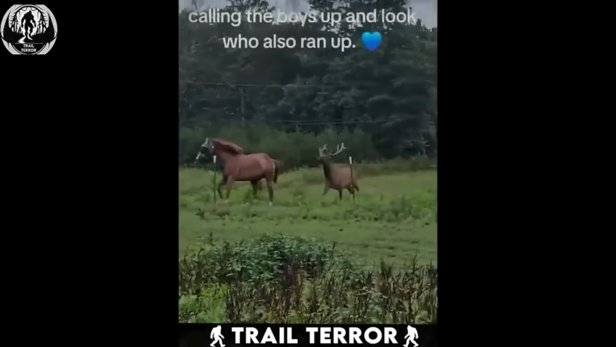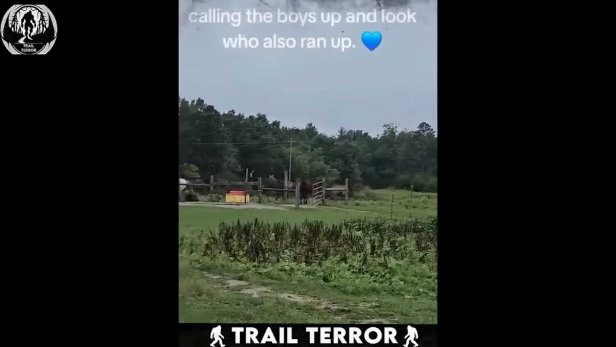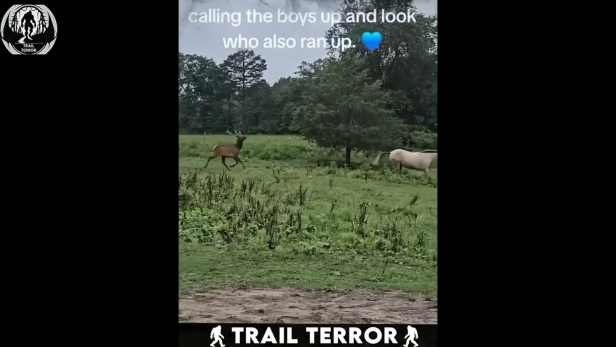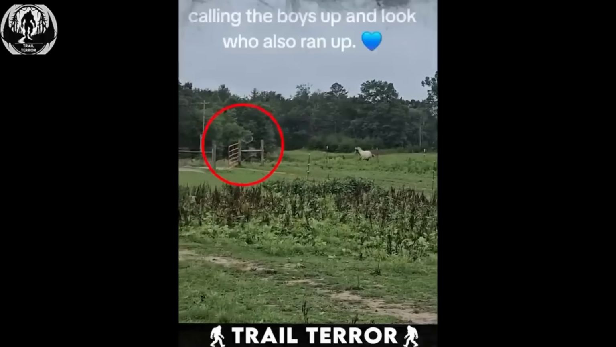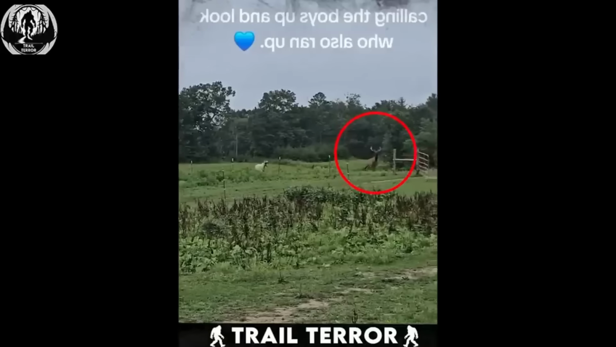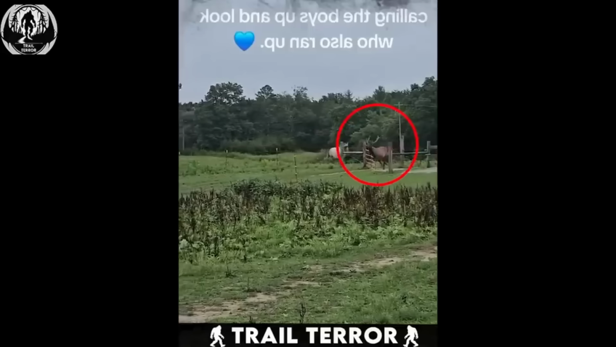What happens when a deer thinks it's part of the herd? This next clip features a deer that's got some serious confidence. Oh my gosh. Look at him strut. It's almost like the deer believes it's one of the horses. Or maybe it just wants to convince the woman that it belongs. No hesitation, no awkwardness, just pure confidence as it blends in and follows the herd through the gate.